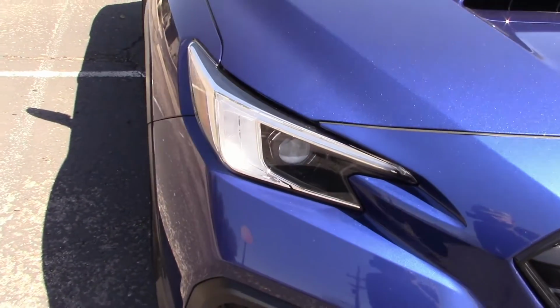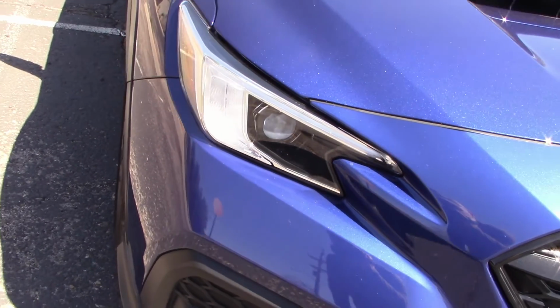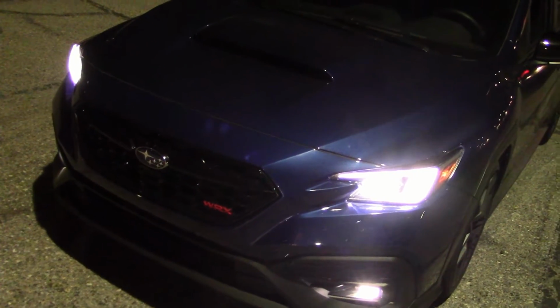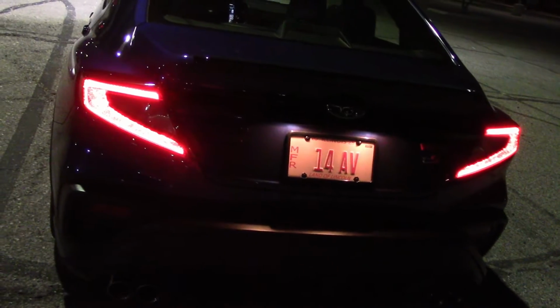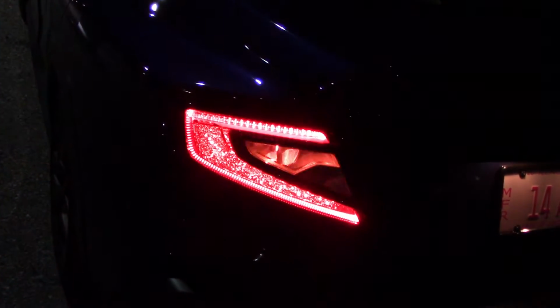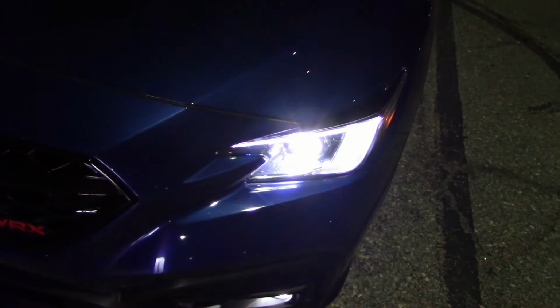And doesn't seem to be much in here, just one big bulb. Well, let's take it out in the dark and see what happens. And do some night driving. Alright, it's dark enough. Let's check these lights out and see how they perform. And here's what the rears look like. And the emergency flashers, which are a nice bright yellow. And on the mirror. And on the side of the headlamps.